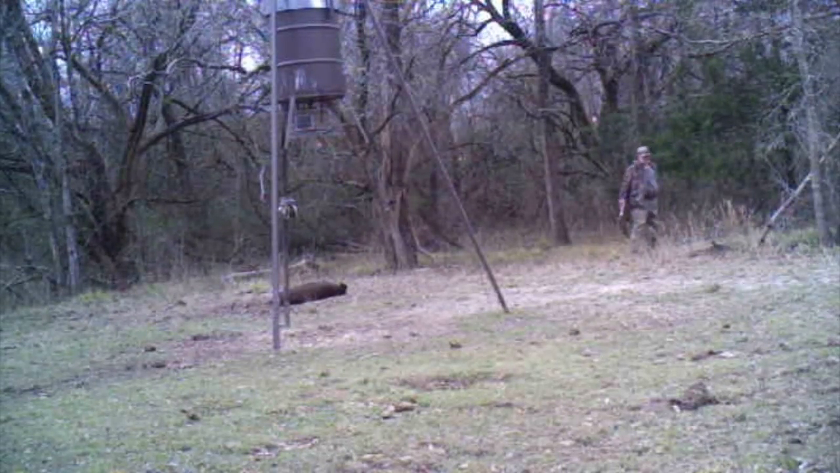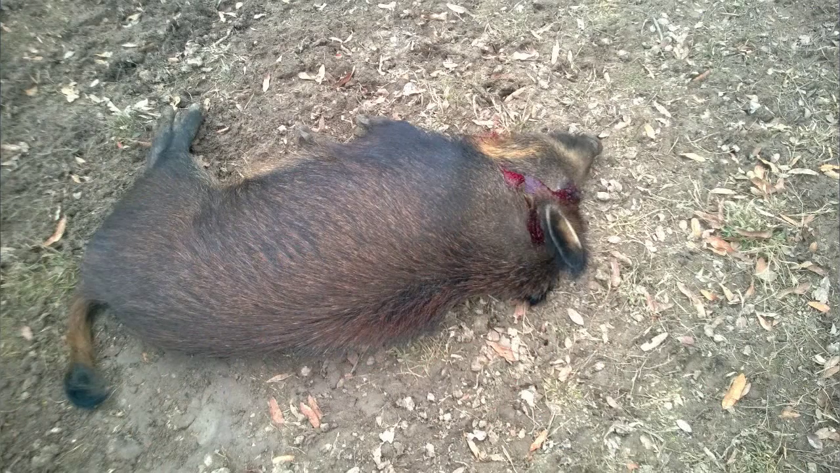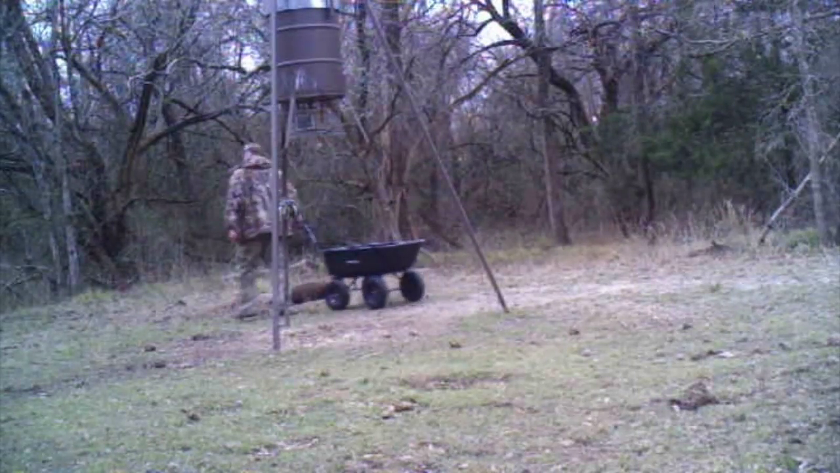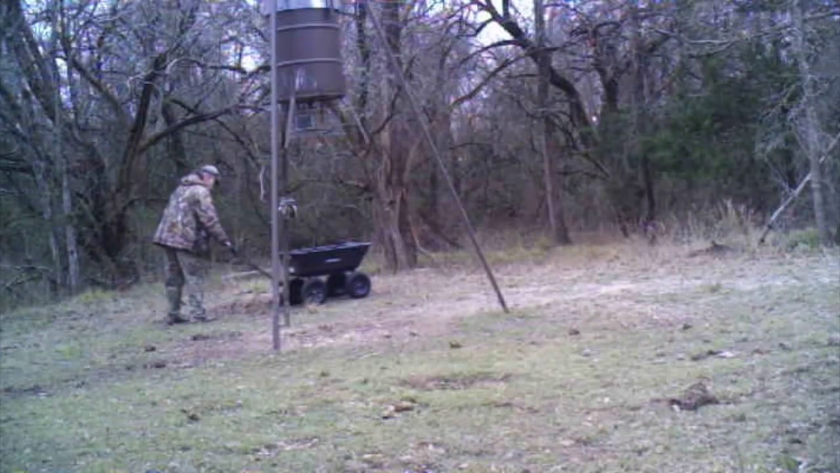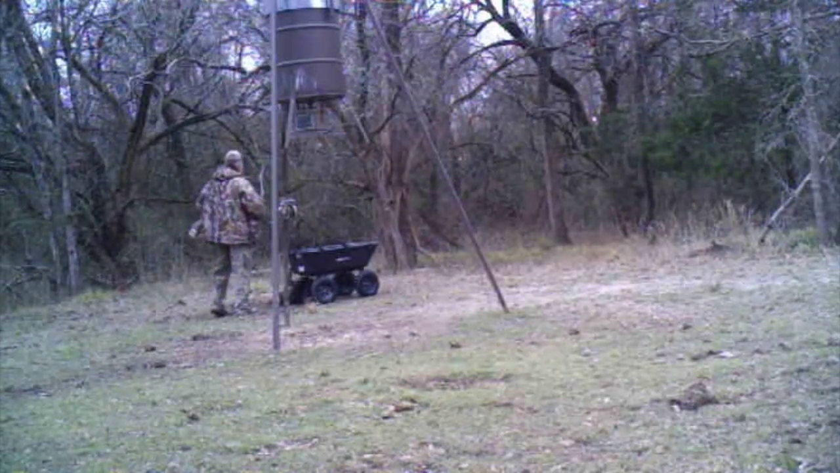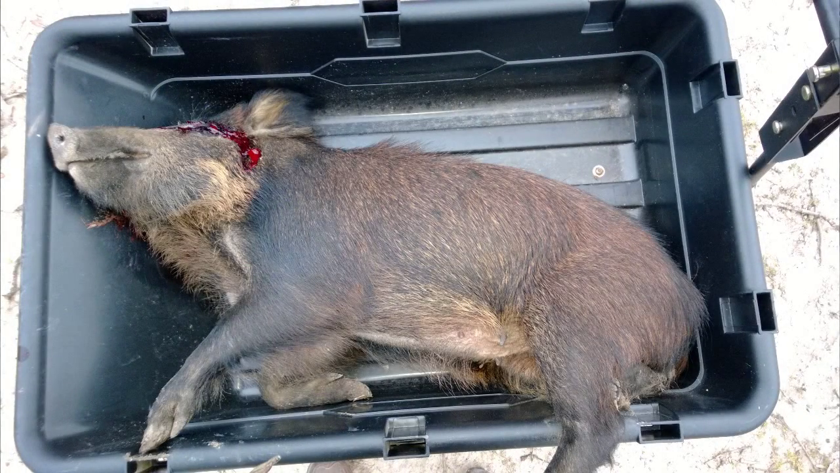there was nothing else out here. And so then I had to figure out how I was going to transport this back to the cabin. So I got my little trusty Gorilla dumper cart and picked her up and heaved her in there. Figured she weighed about 60 pounds or so. But I did want to make sure one last time that there were no pigs left out there hiding in the bushes, and that they had in fact all taken off running.